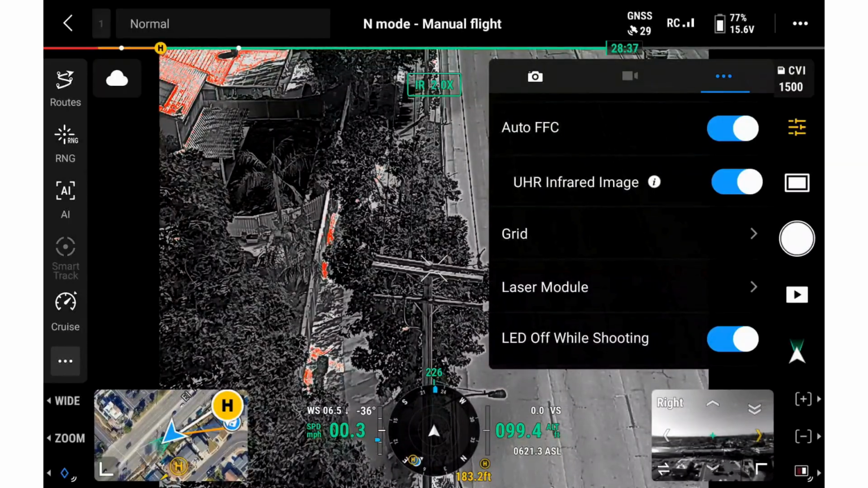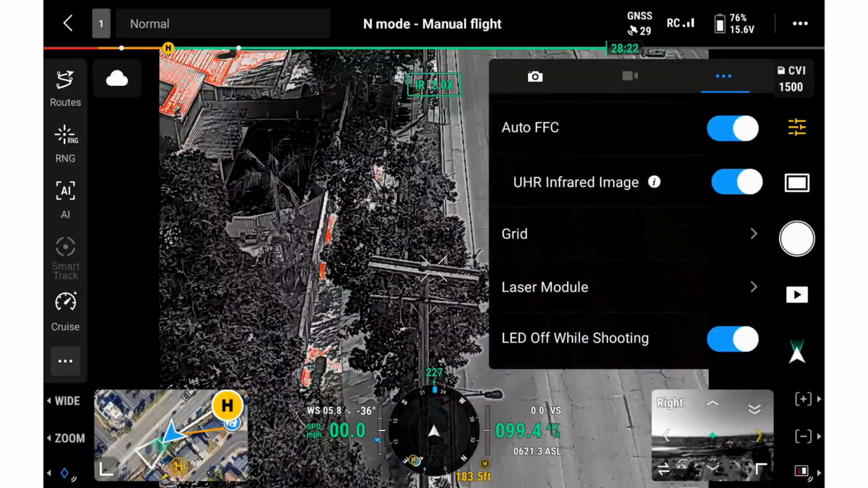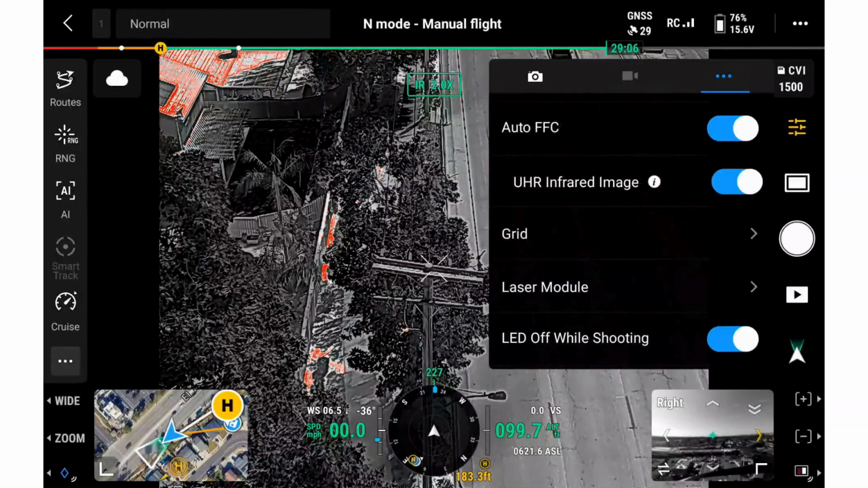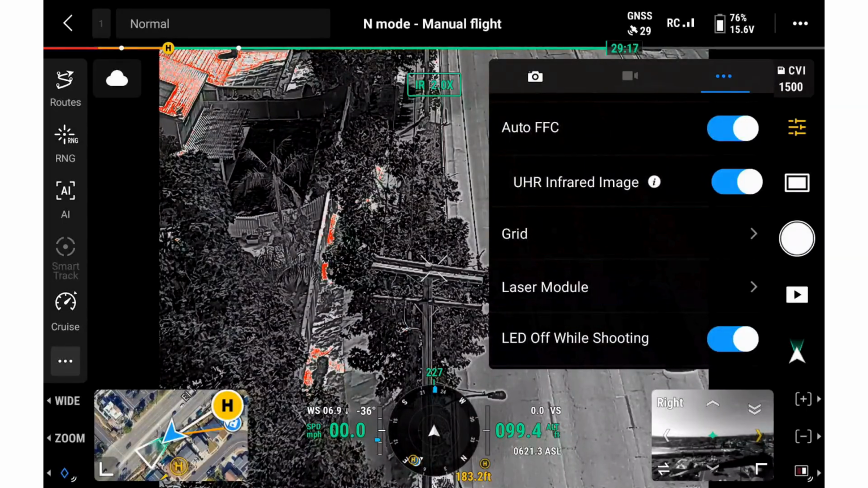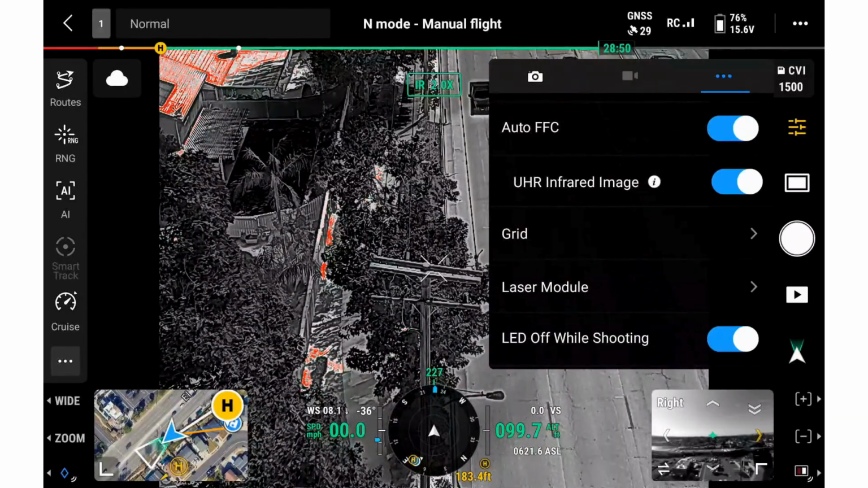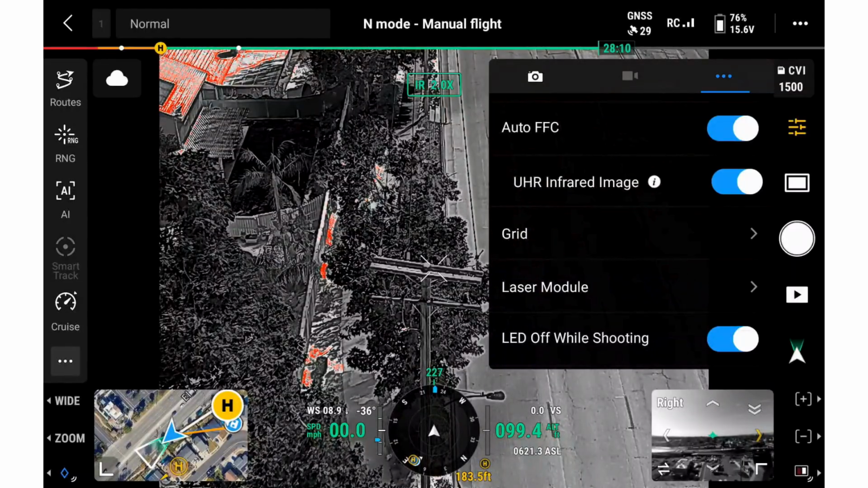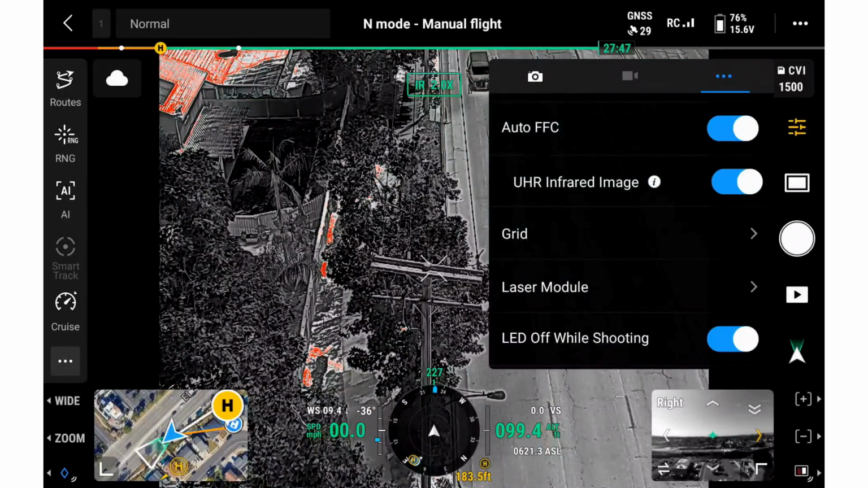UHR stands for Ultra High Resolution. When enabled, it improves the thermal image by increasing the infrared photo and video resolution to 1280 by 1024. This makes the scene look more sharp and helps finer details or outlines stand out more clearly. This can be helpful when visually inspecting smaller targets or when you need a clearer thermal view. Note that UHR infrared image is automatically enabled when night scene mode is turned on.